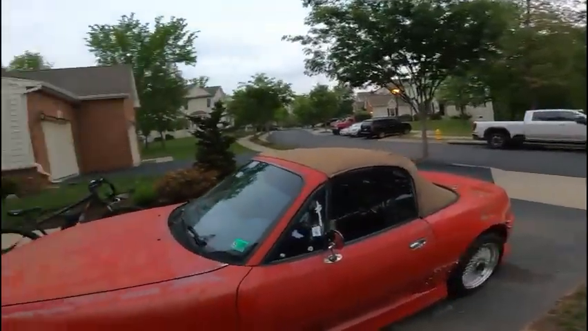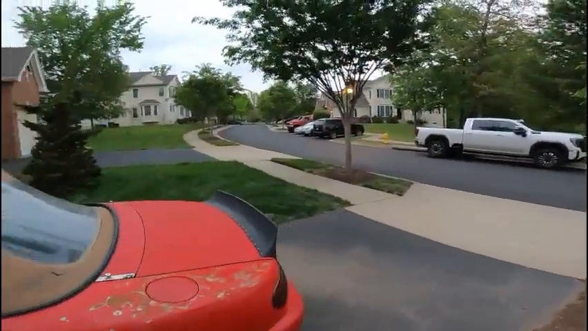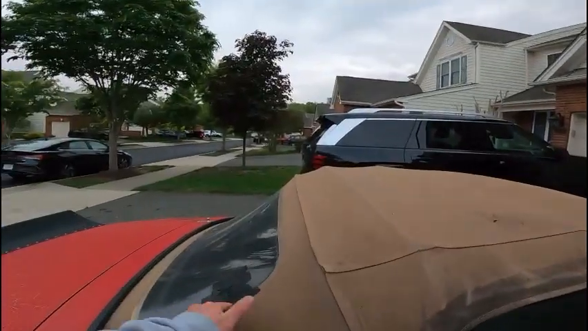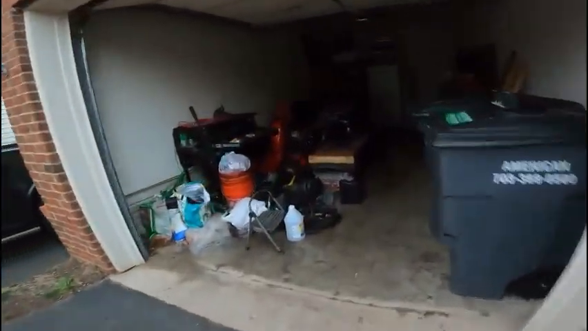Obviously, I gotta paint it again or wrap it. I'll probably be doing a wrap eventually. And I think a good year or two from now, we'll get a hard top. I'm gonna have to figure out what I'm gonna do with this soft top. That's one downside to parking it there.